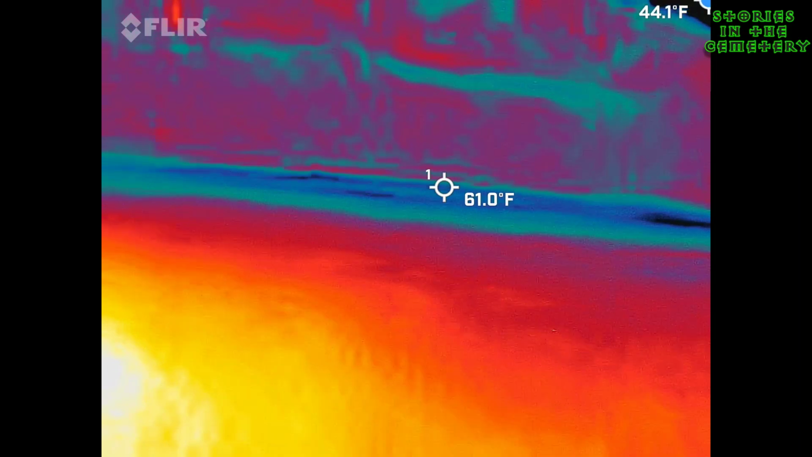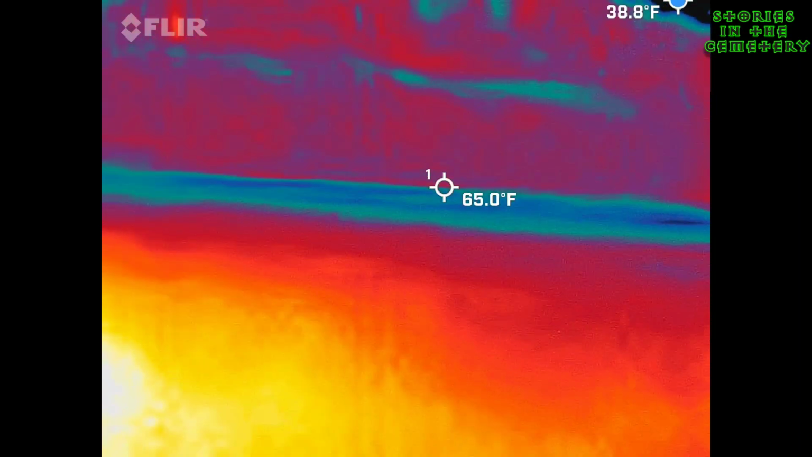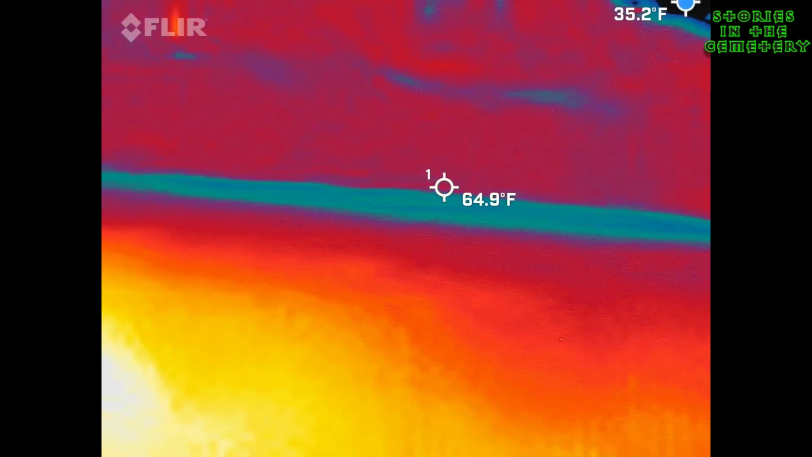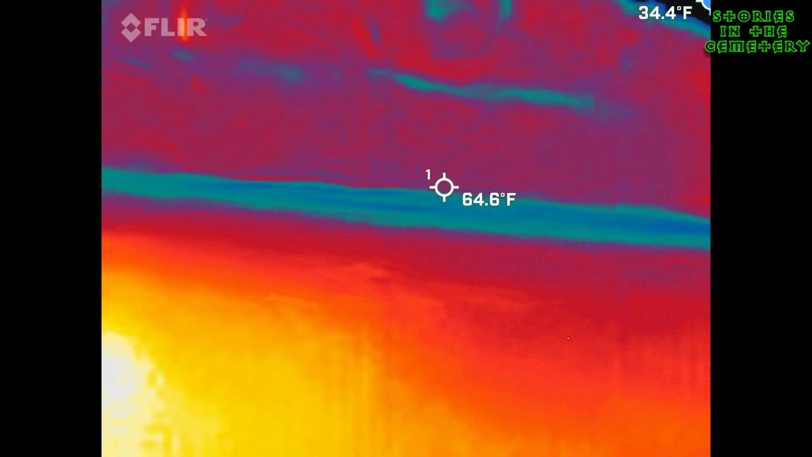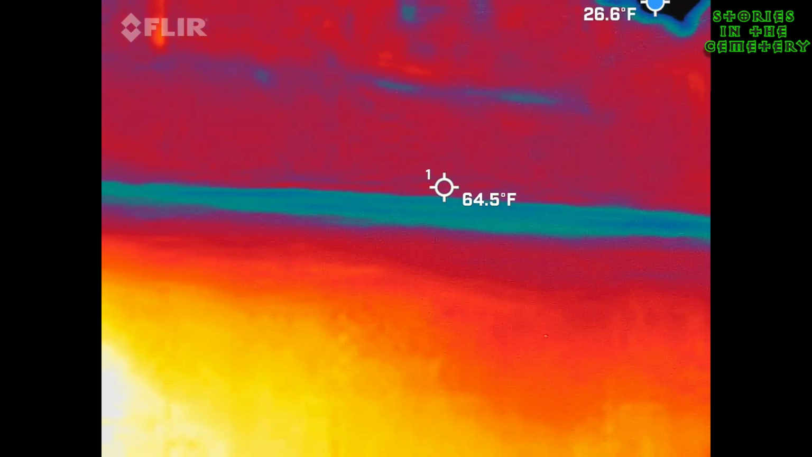Well, guess what I have? I have all the cameras to be able to go down there and find things out. Nothing there. All of my spirit boxes were silent. All of my EMF readers were at zeros. And if they did get a reading, I can debunk it right away. I've been there dozens of times trying to look for things like that.